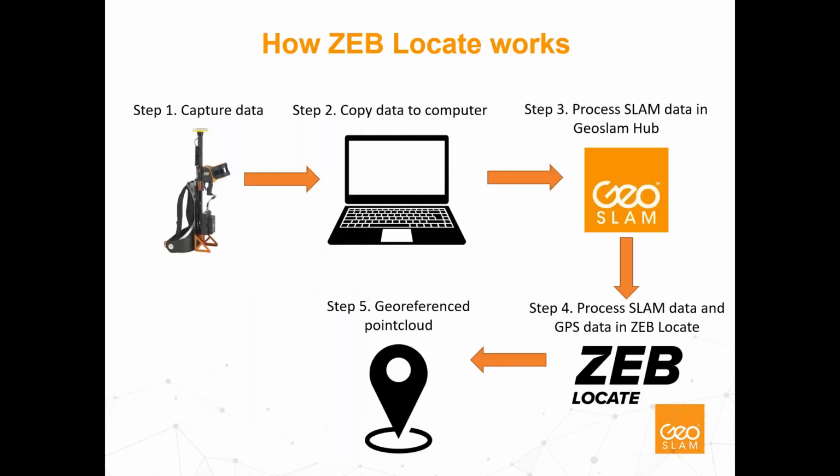And how it works, it's very simple. Capture data in the field. So you need to capture SLAM data and GPS data at the same time. Copy that data to your computer, process the SLAM data in GeoSLAM Hub. That will give you your point cloud and trajectory file. And I think there's an important point to make here, that the ZEB Locate software is not integrated into GeoSLAM Hub. It's shipped as a separate software application.